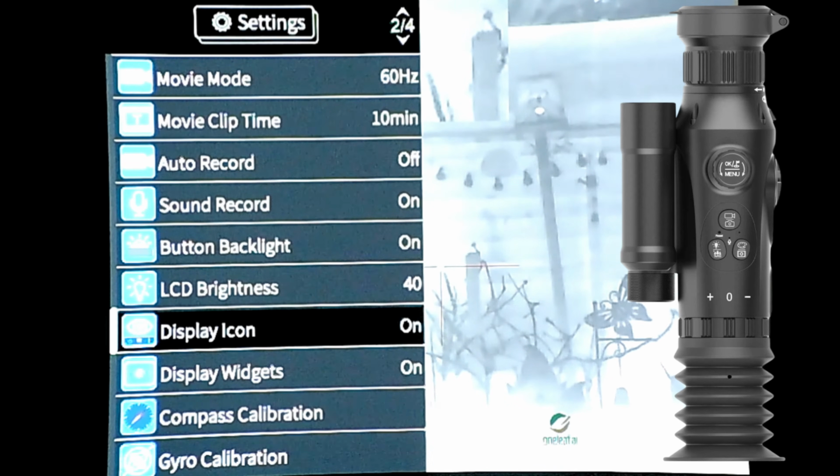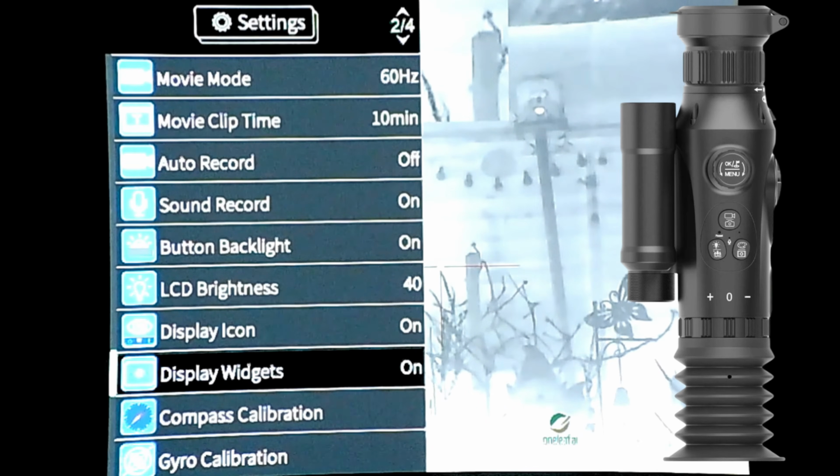Display icon. So as you can see at the bottom of the screen, you can see the one leaf icon. I've kept that on. Display widgets again. That's so you can see parameters that it lets you see.